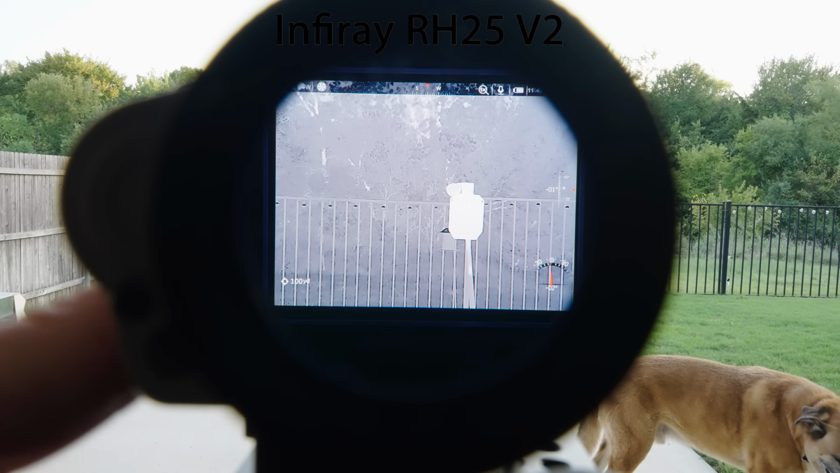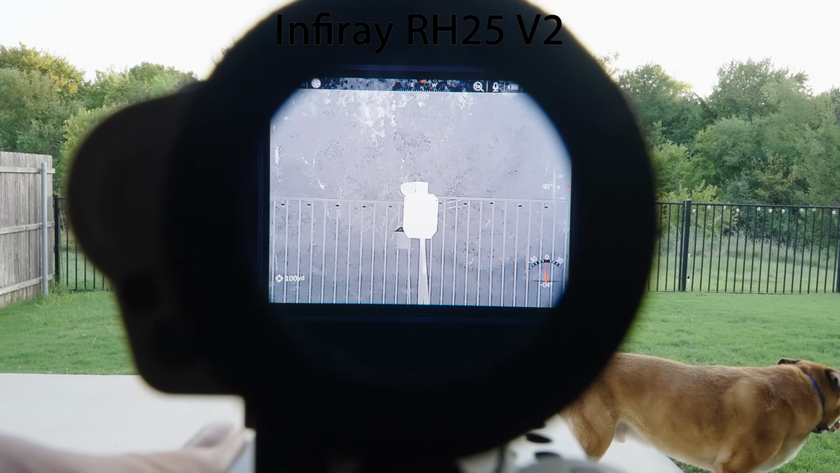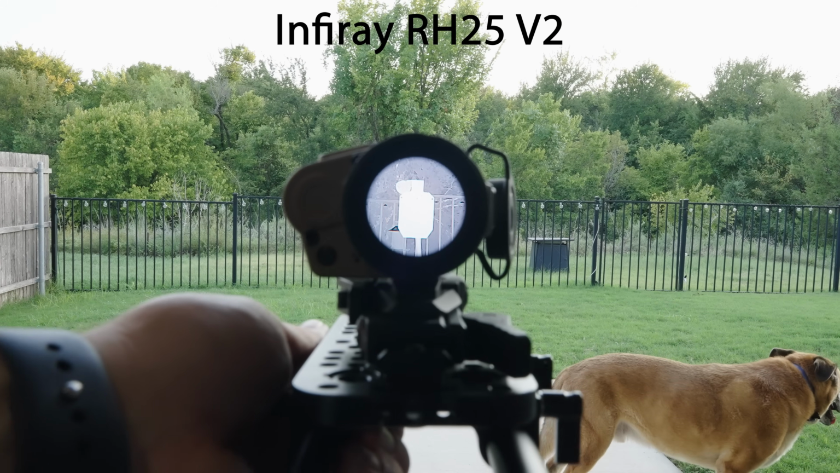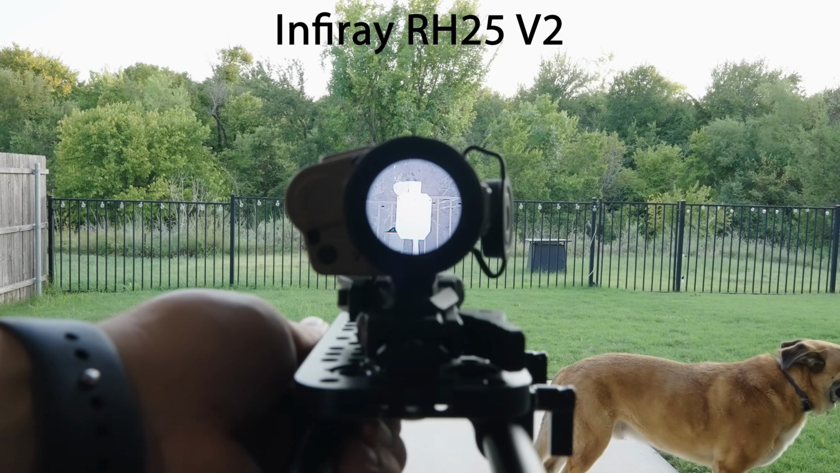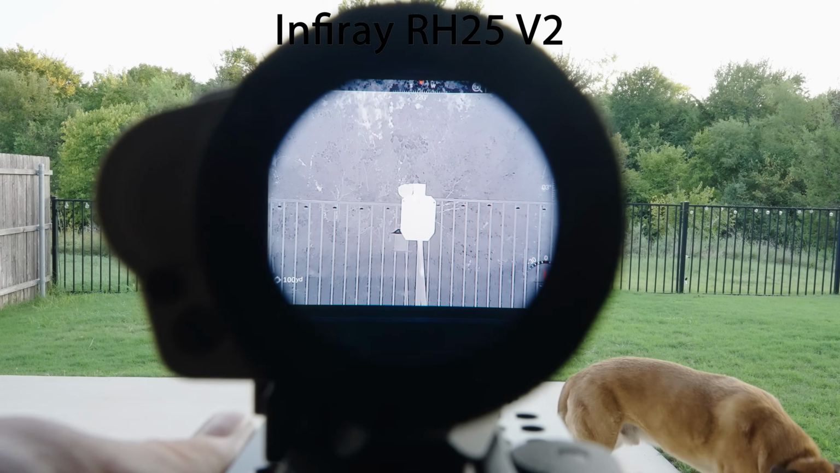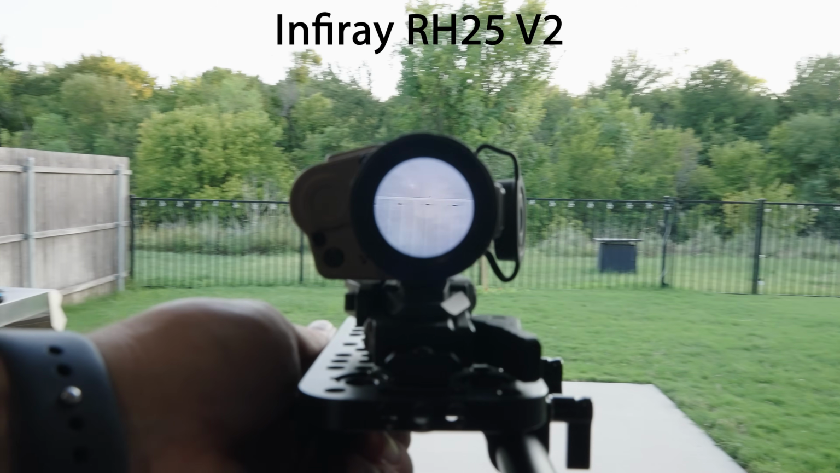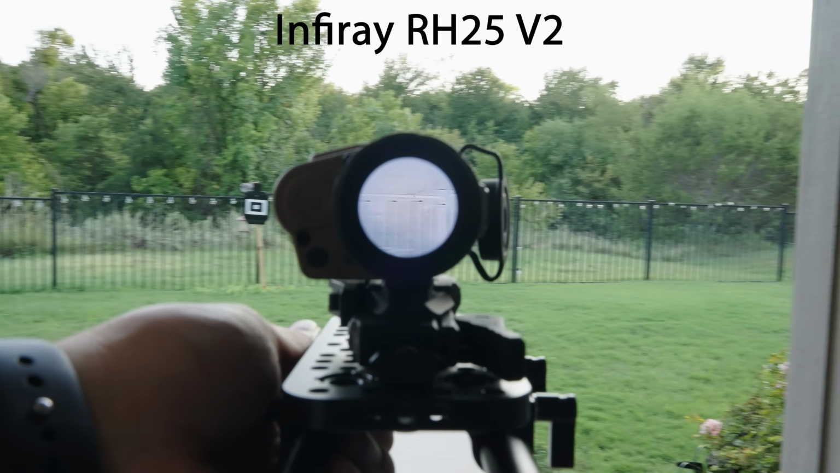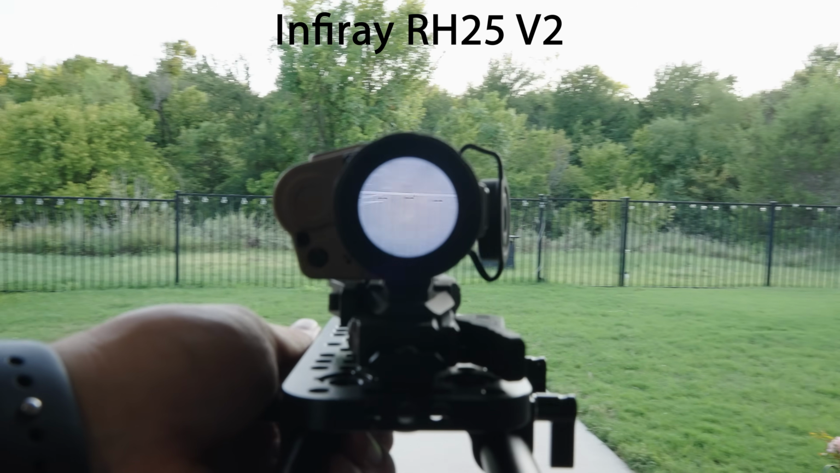The next test is another practical one where I'm just doing the best I can to give you an idea of the point of view through each of these optics in terms of what the displays look like to the user's eye, how close your eye needs to be to see the full image, how far away your eye can be to see something through this optic in a useful manner, and just giving you an idea of the motion rate as you pan in real time with these optics.